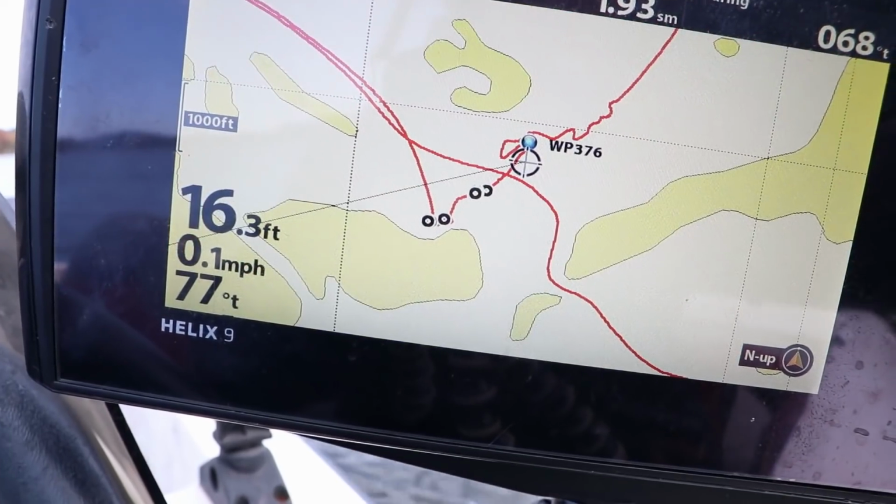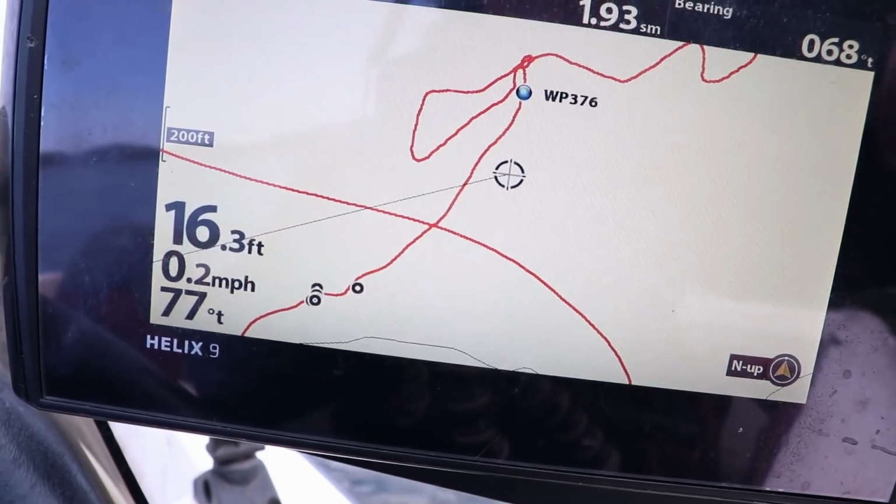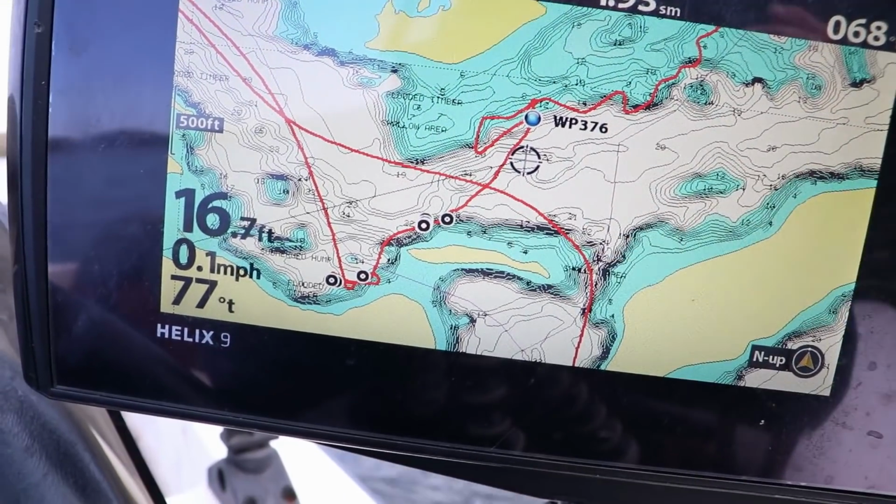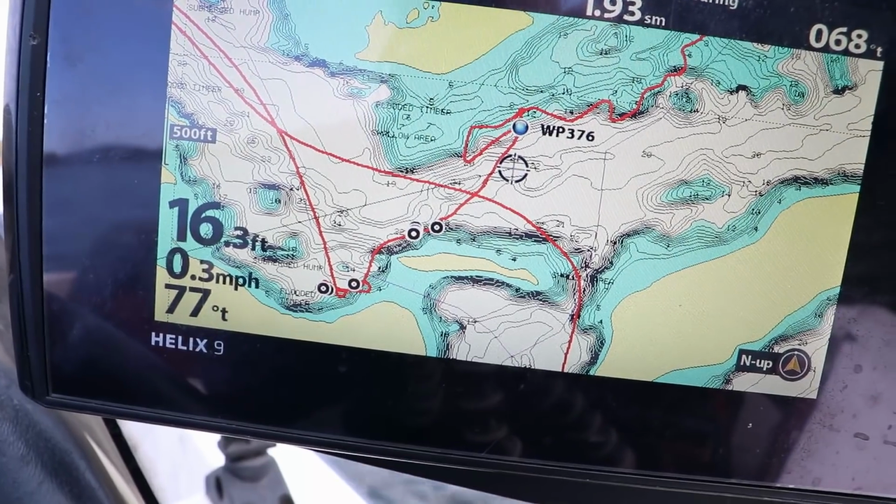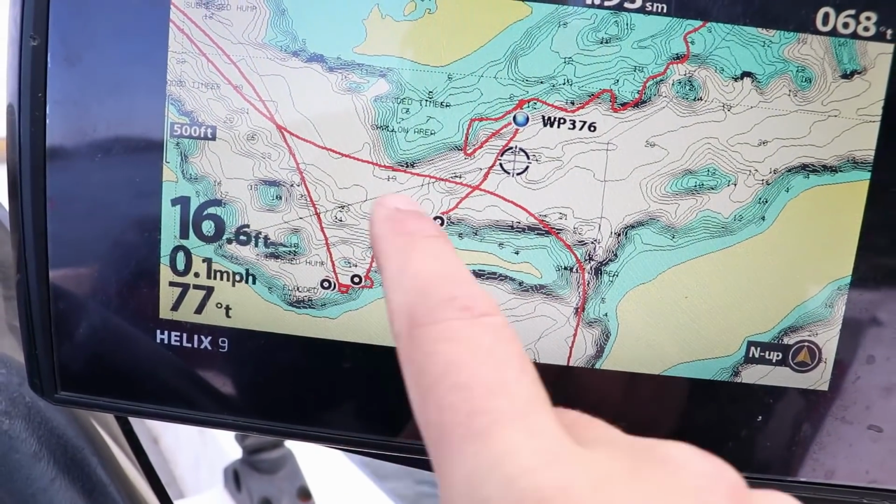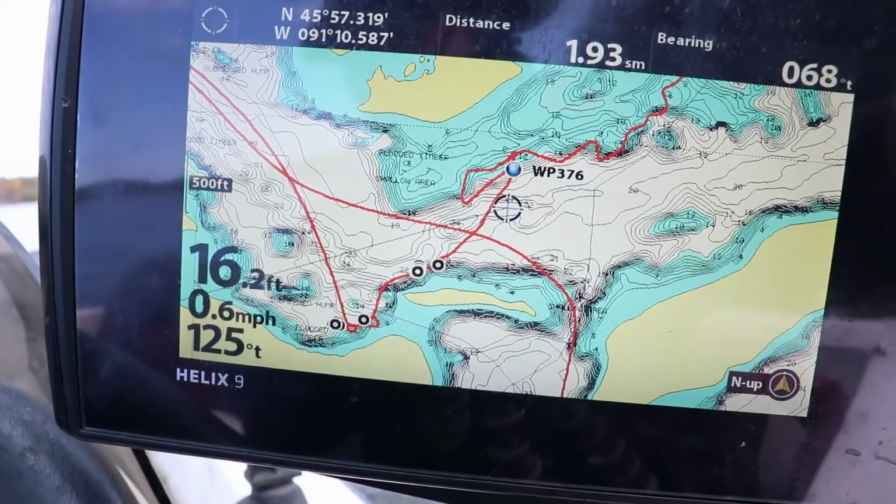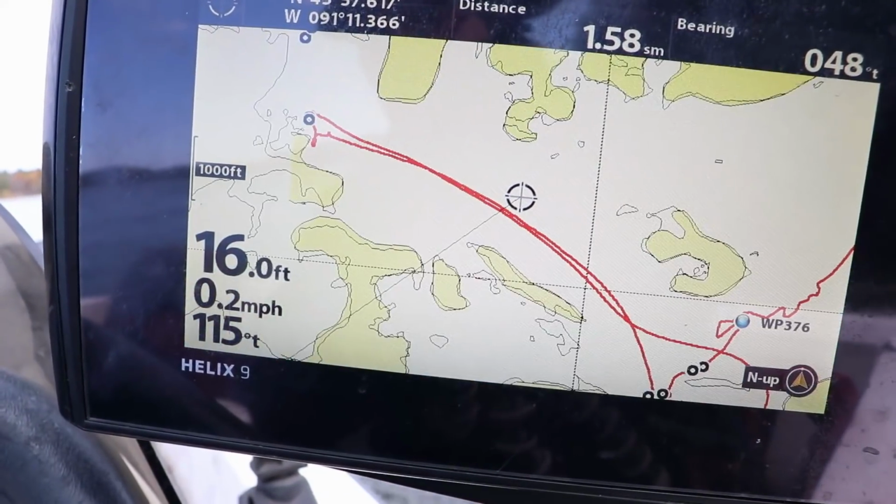And originally, the game plan, I thought they were going to be in 12, 15 feet of water. So I just cruised this edge, hoping to find something. I think I found some fish there. I don't know if they were crappie, bluegill. I don't know what they were. Could have been perch. And then I have some brush piles marked down here. There is absolutely nothing on these brush piles. I ran up to another spot a little further north here.